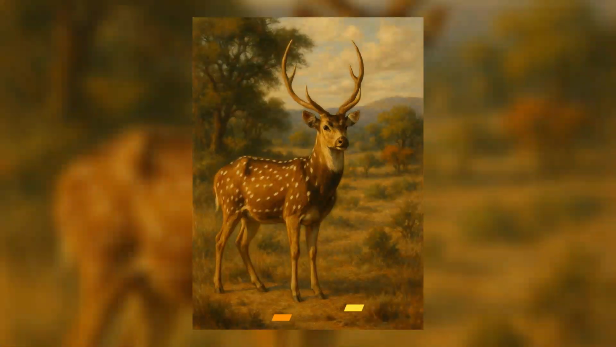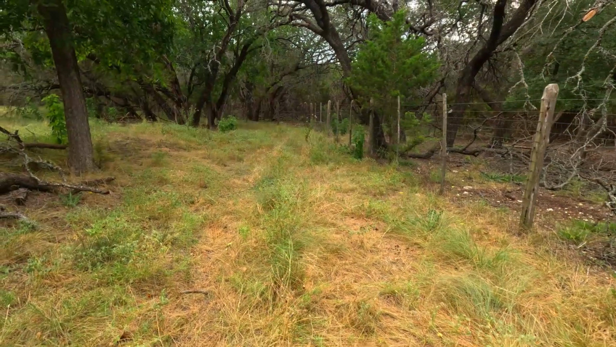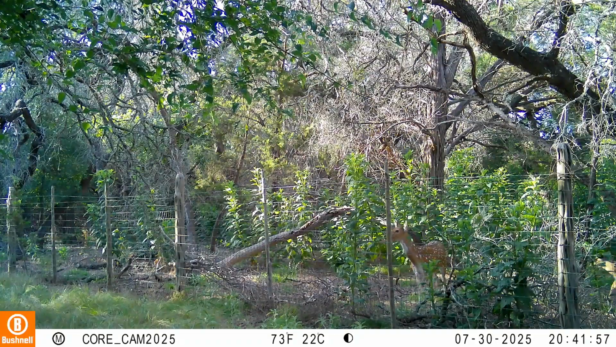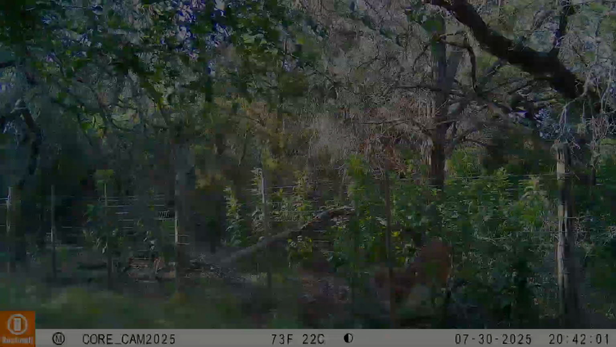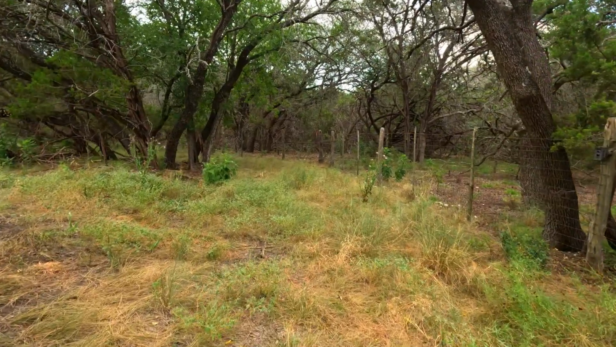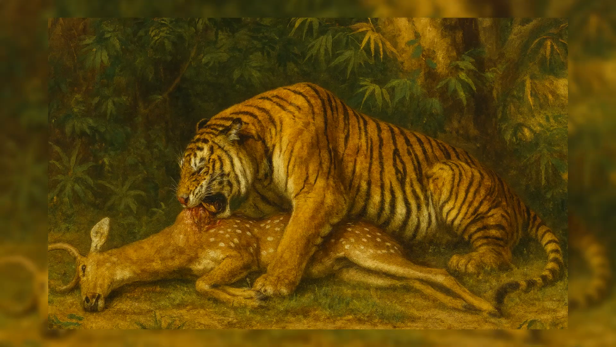So axis deer are also called chital deer, and they're native to India, Nepal, and Sri Lanka. They were brought to the United States in the 1930s and 40s, mostly to be stocked on private game ranches. Over time, some escaped or were released, and now there are free-ranging herds across the hill country and other parts of Texas. In their native region, the primary predator of the axis deer is the Bengal tiger, a stealthy, powerful hunter that keeps populations in check.